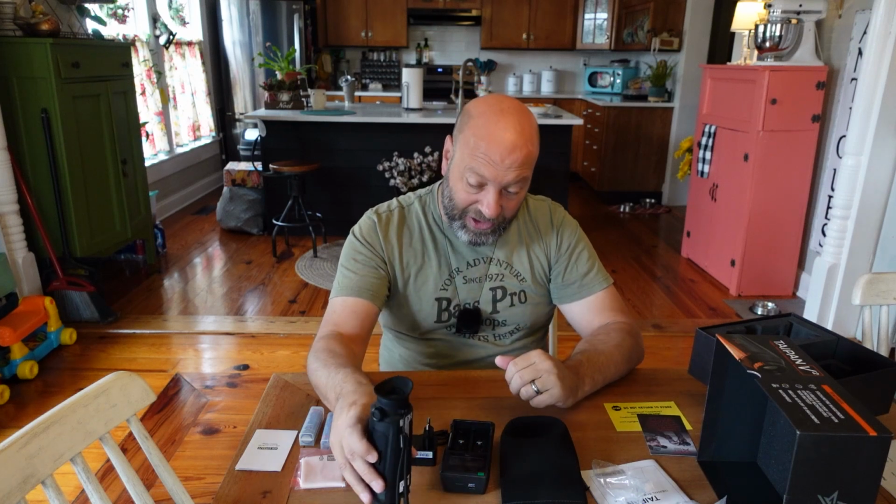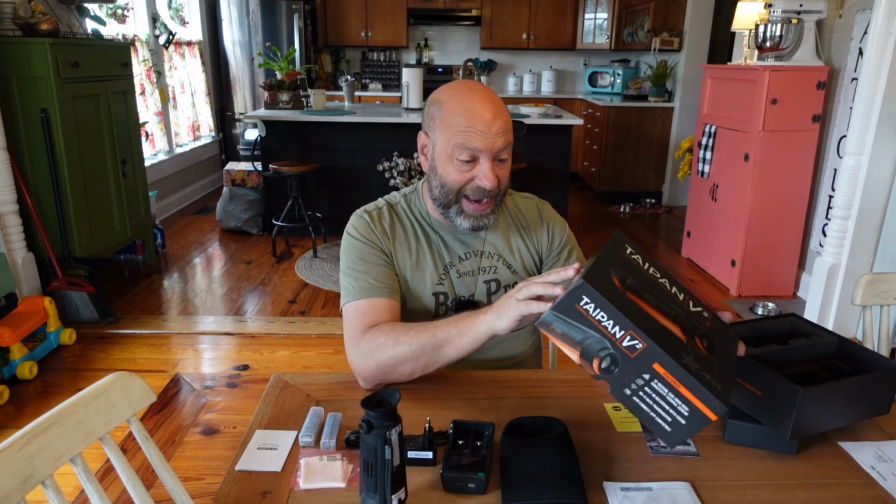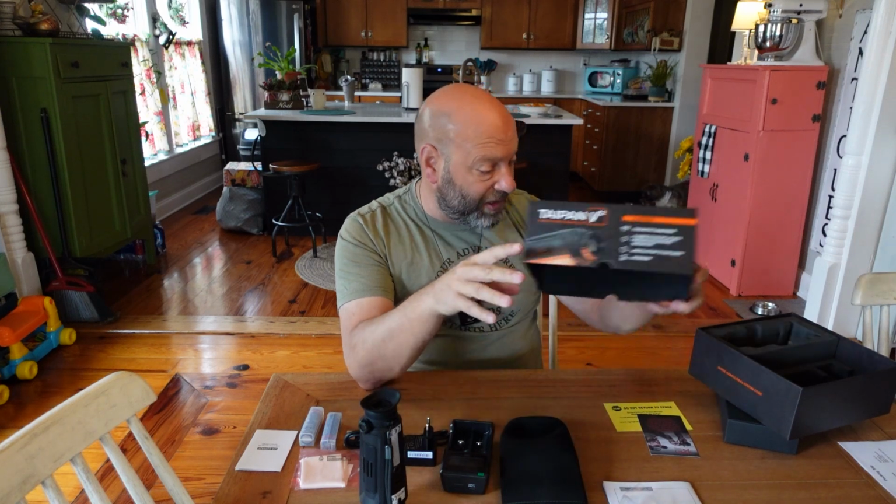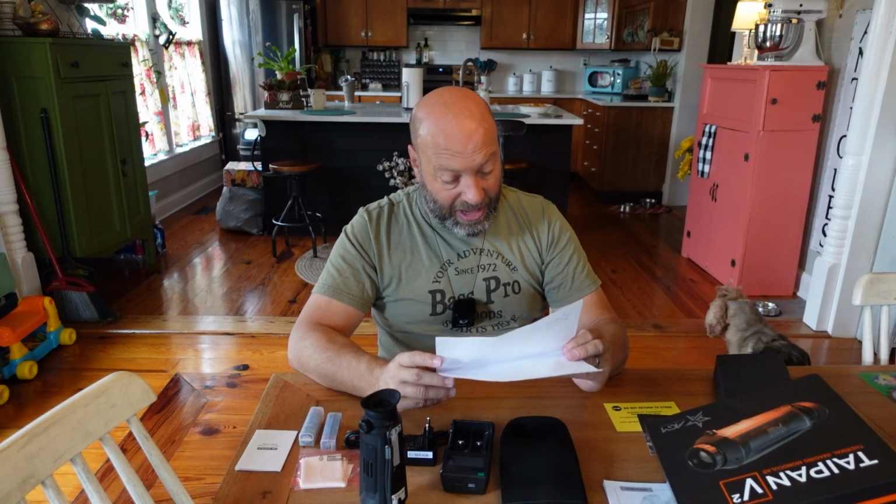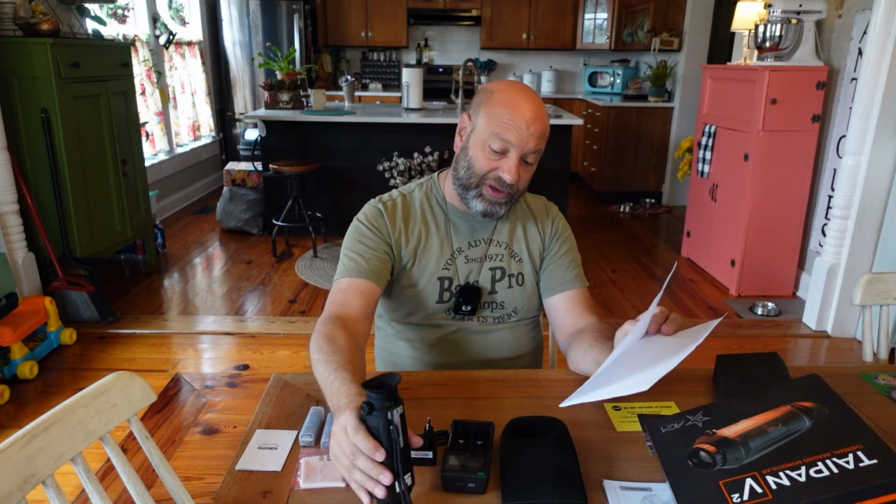Okay, this is a 384 resolution model of this. So like I said, this is outstanding. I cannot wait. We're going to get these batteries charged up, and we're going to dive into this. I will run the specs for this so you can see it right now. Like I said, this is the 19. They got a Taipan 15, which is wider angle. Then they got the 19, which is the middle of the road, and then they got a 25, which is really tight. And I wanted something that's going to work for hunting.